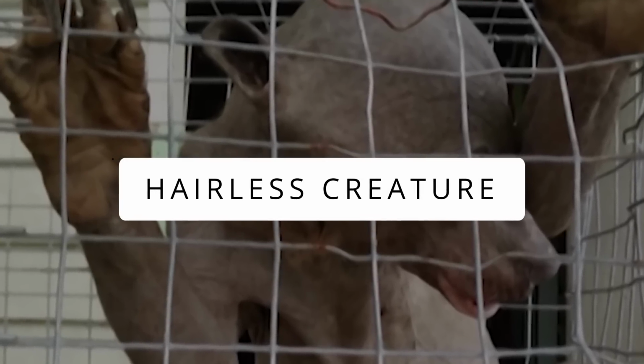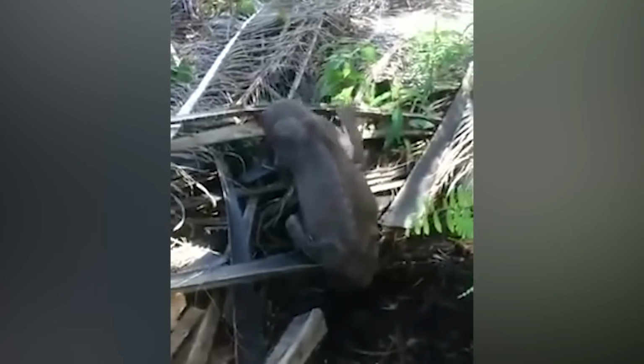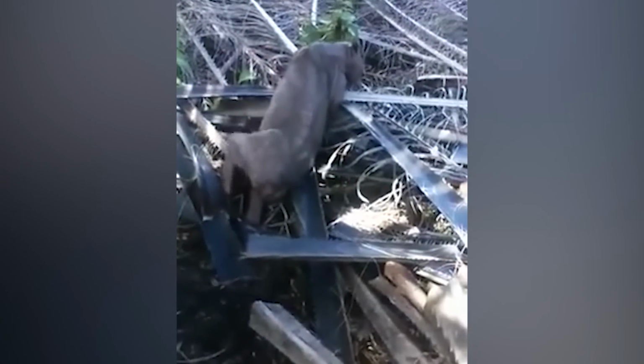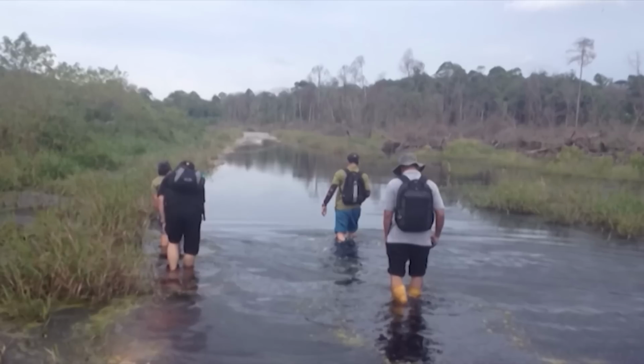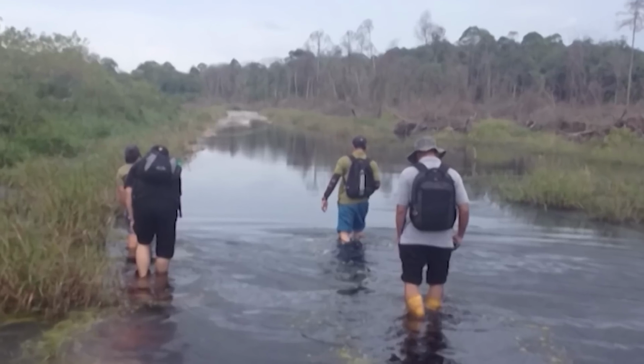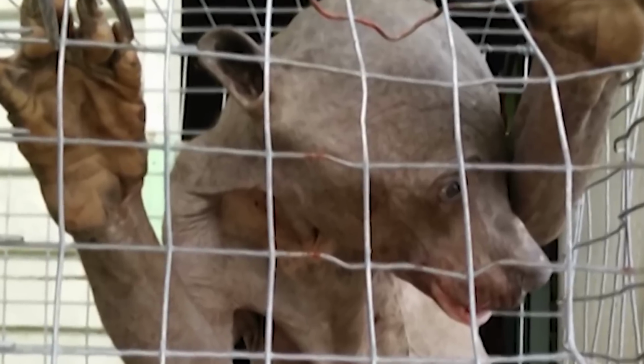Hairless creature. Spotted by a group of plantation workers, the eerie creature was found with sharp claws, short ears, no tail, and surprisingly, no fur coat. The creature had brownish gray skin which kinda looked both gross and scary, which is why the workers beat the creature, believing it to be an alien species lurking on Earth to haunt them. But when the environmental experts determined the animal as a rare Malayan sun bear, they not only condemned the workers, but forced the poor bear to get back into the jungle, safe and sound.